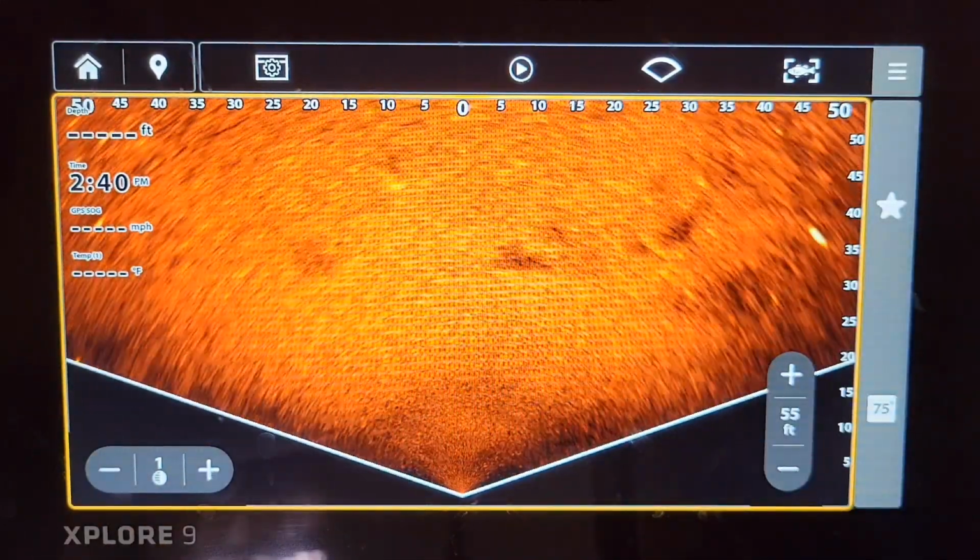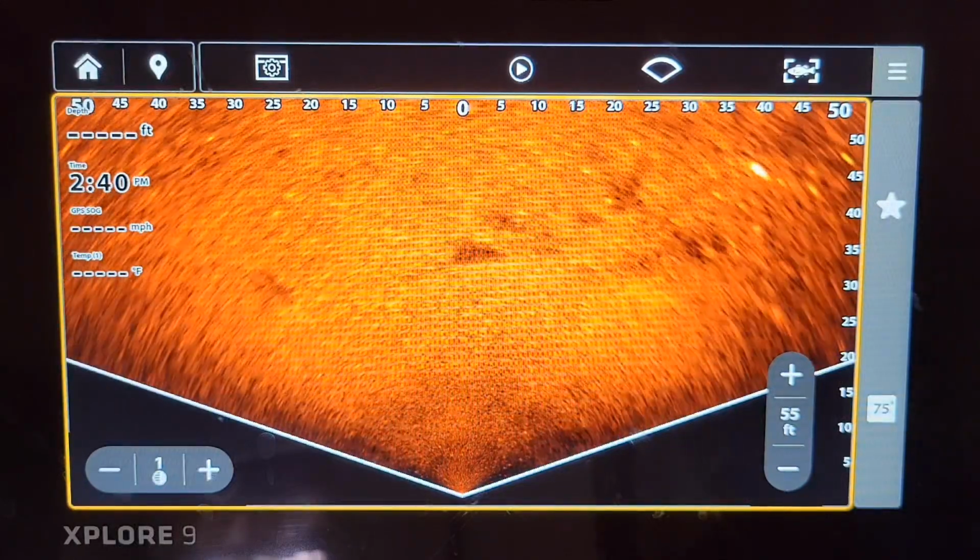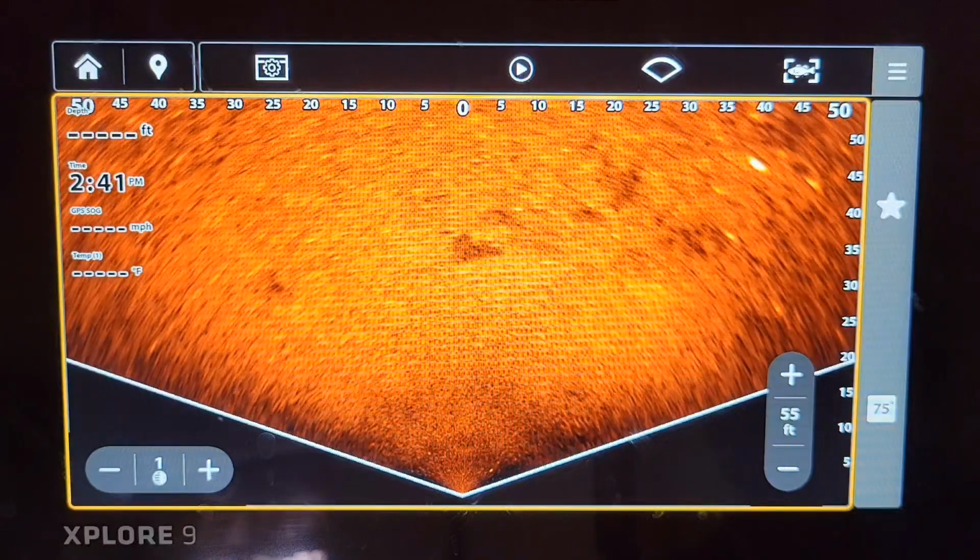But the perspective mode is really cool. You know, if you're bed fishing, you're definitely going to be able to see beds. If you're using a bigger bait, you're going to be able to see it.